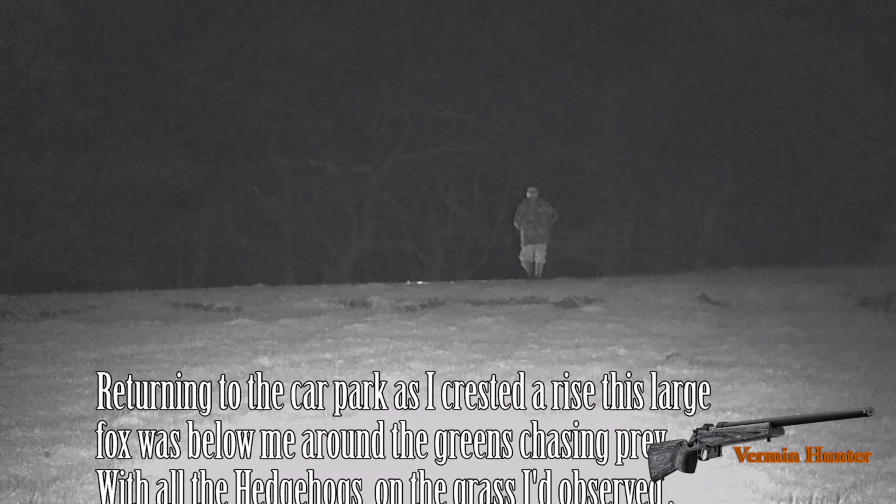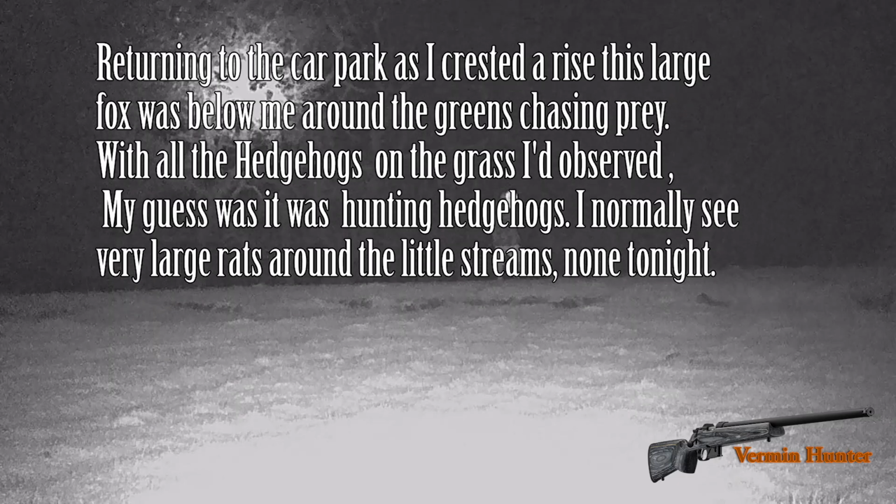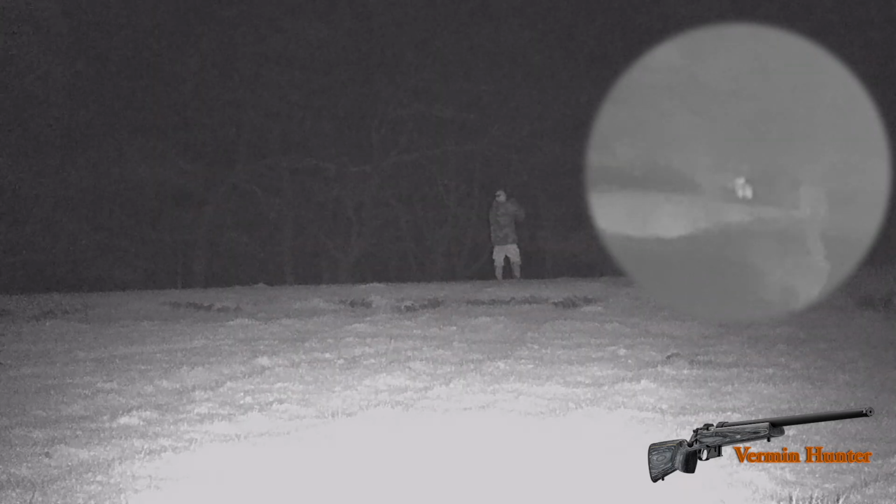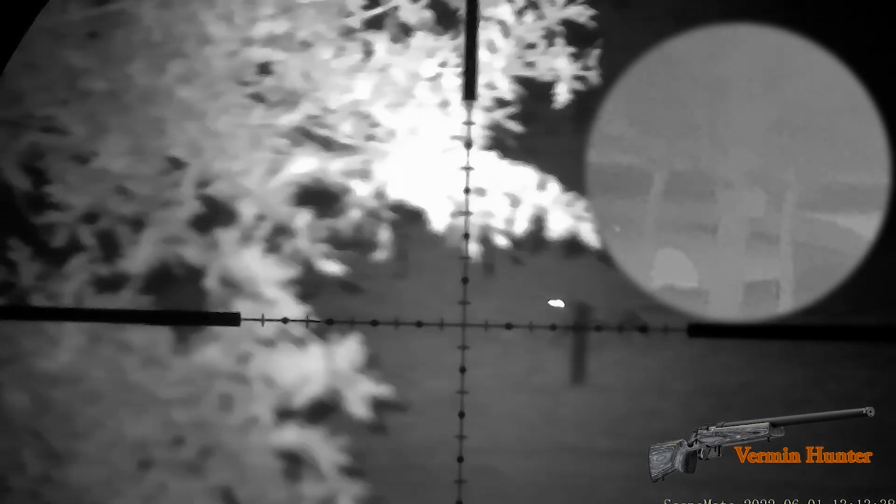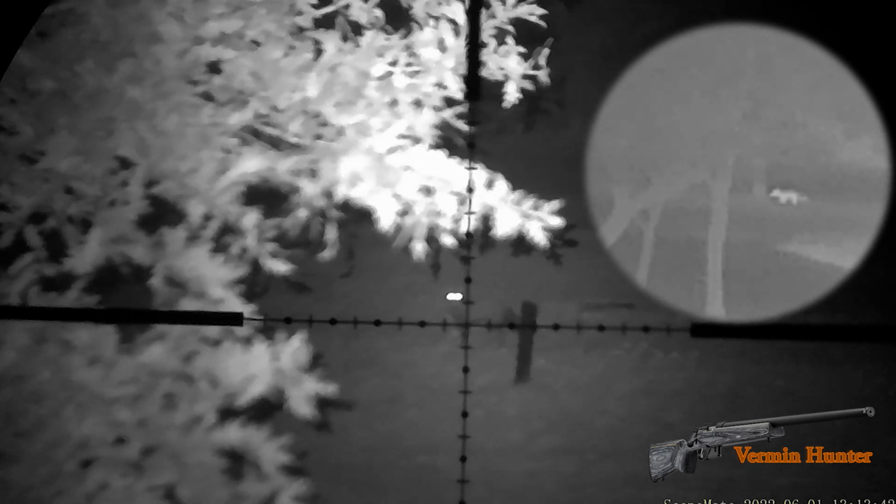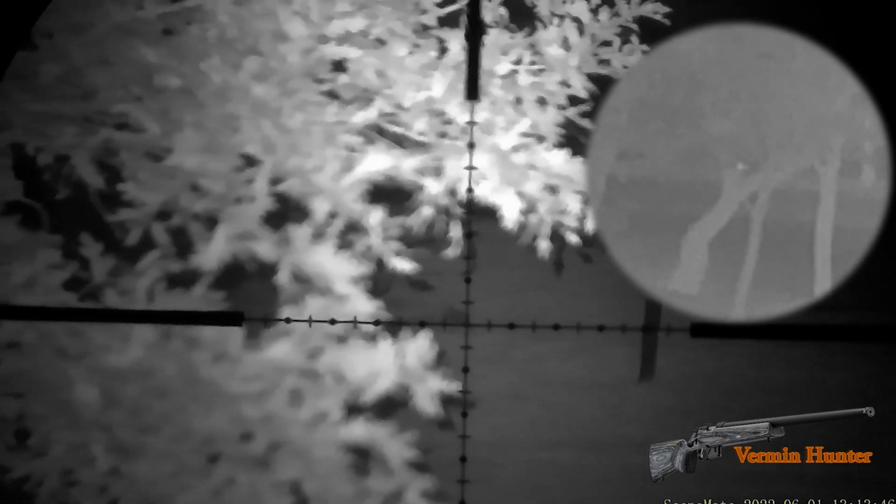As I crested one of the rises and looked across one of the service roads, I noticed about 150 yards away a fox running back and forth, and it seemed to be hunting or playing. Now I did notice a thermal signature close by, which probably was a hedgehog. It's too big to be a rat. I normally see some rats moving around this area, but the fox was running back and forth, almost as if it was in play, near the bridges.